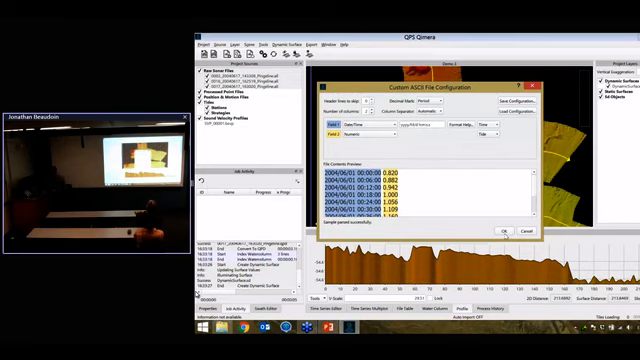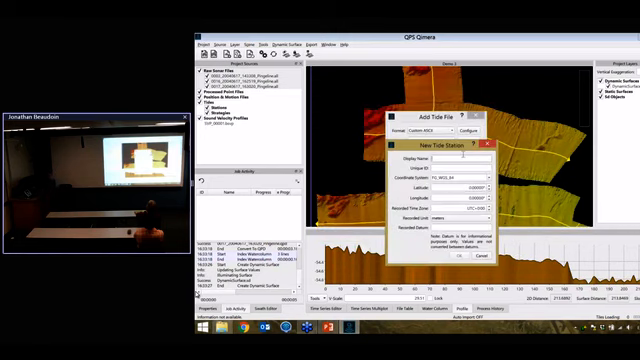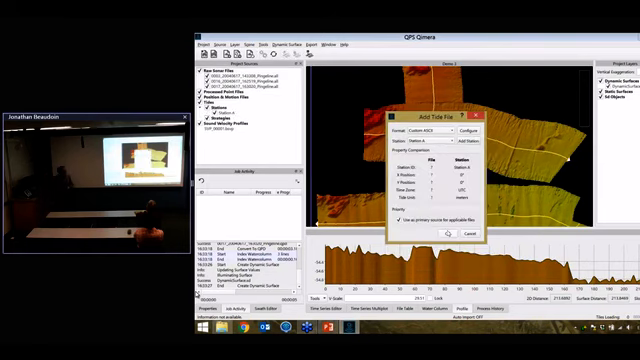Yeah, that looks right. And just for the sake of metadata, I'll give the station a name. If I want to punch in some lat longs in there, I can, or I can just click OK. And then I click OK, and then watch what happens.